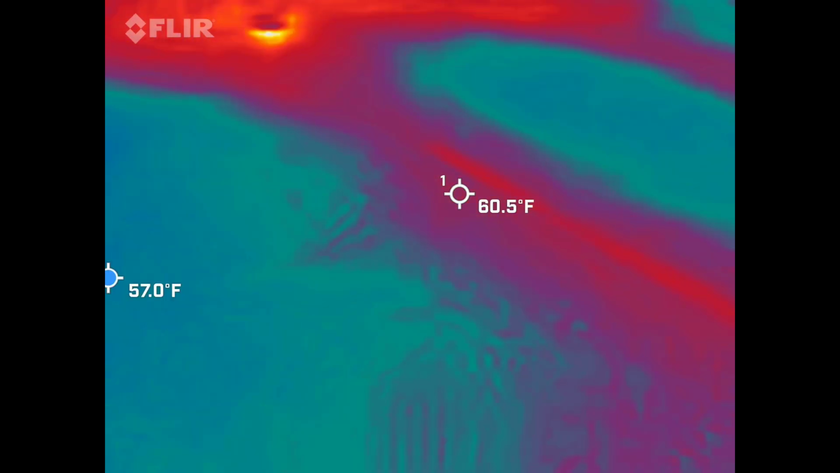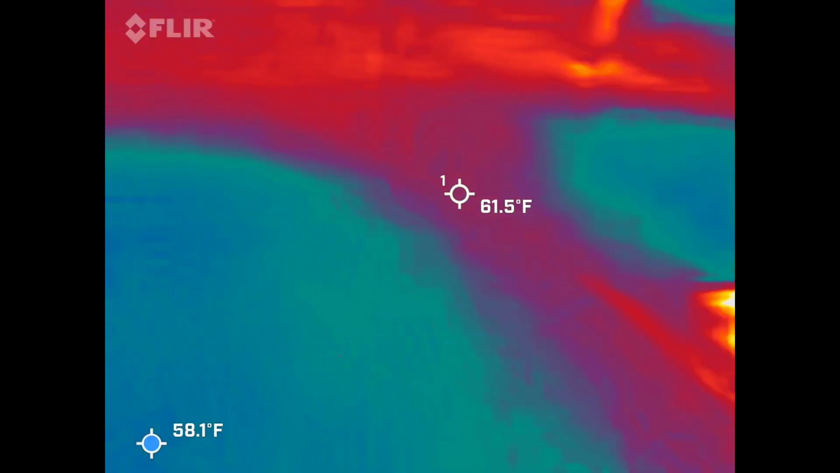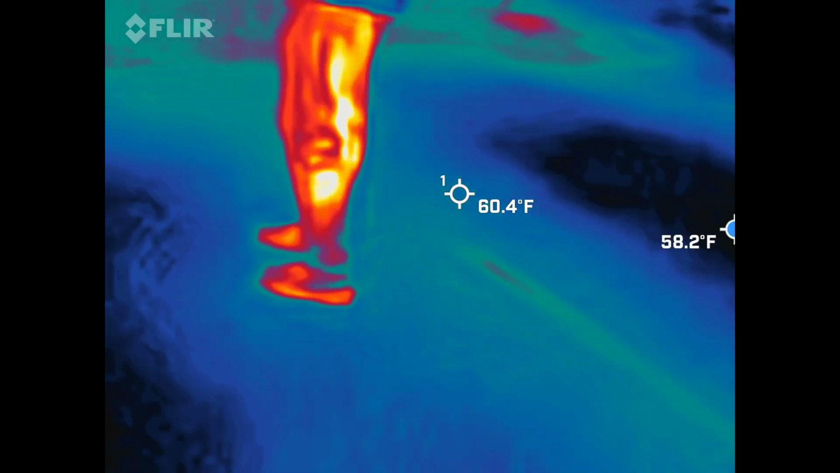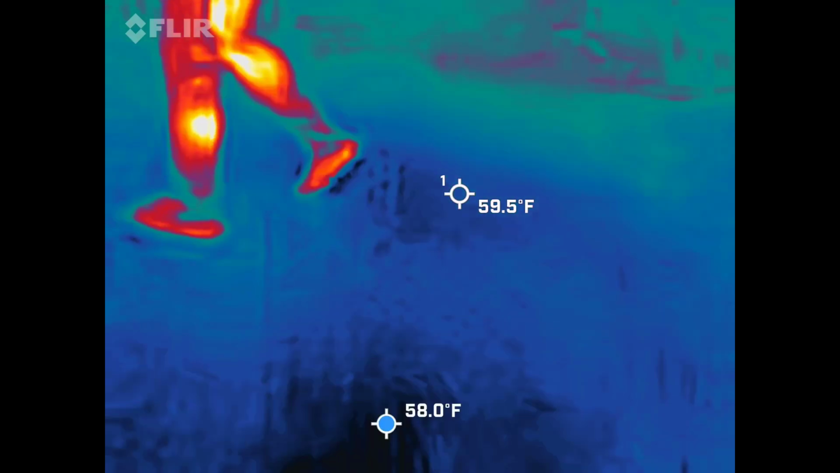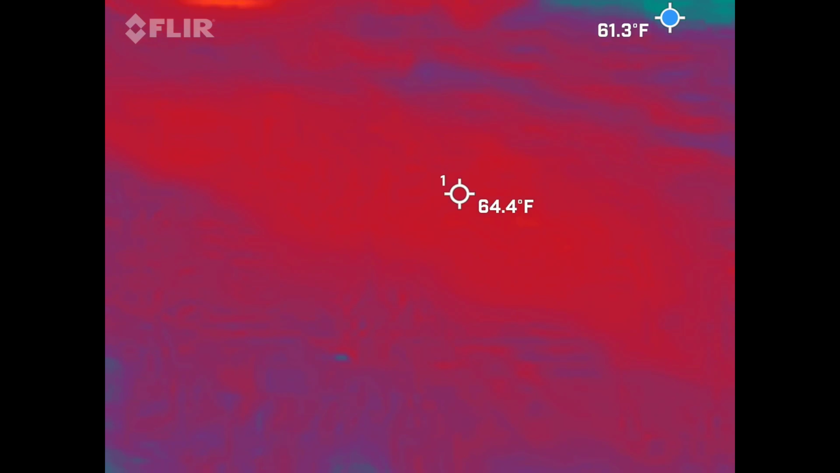Obviously, we have that 160, so I'm excited about that. I'm just glad it's not staying up that high. Fire again. Come on, Eliza, we need the dates.